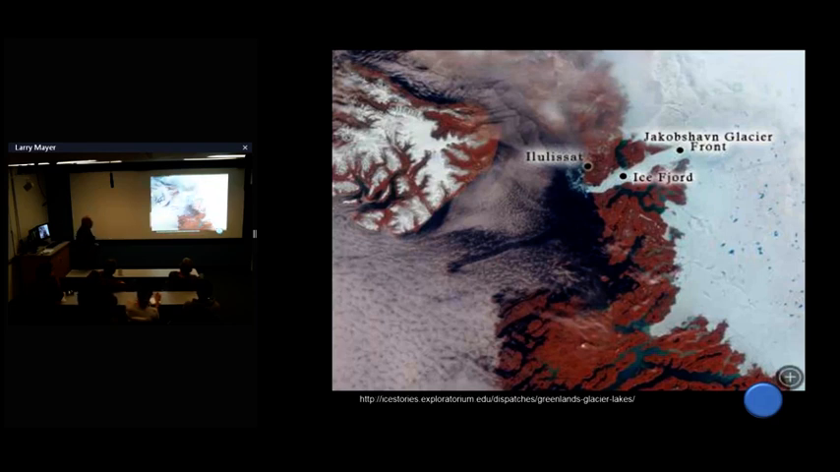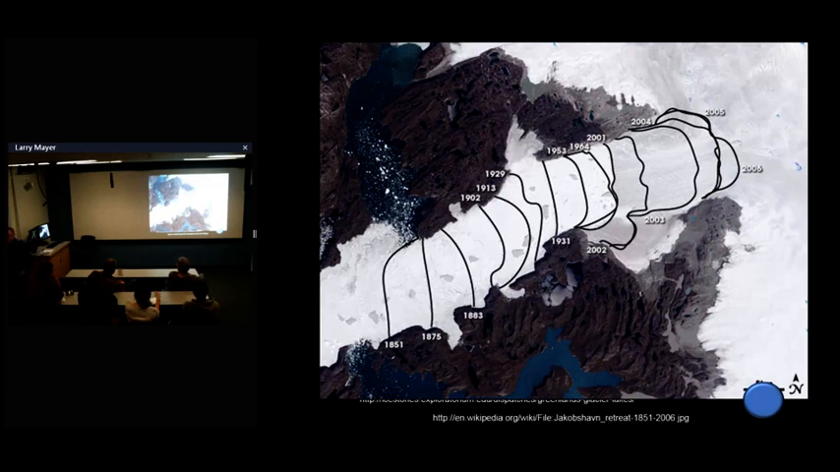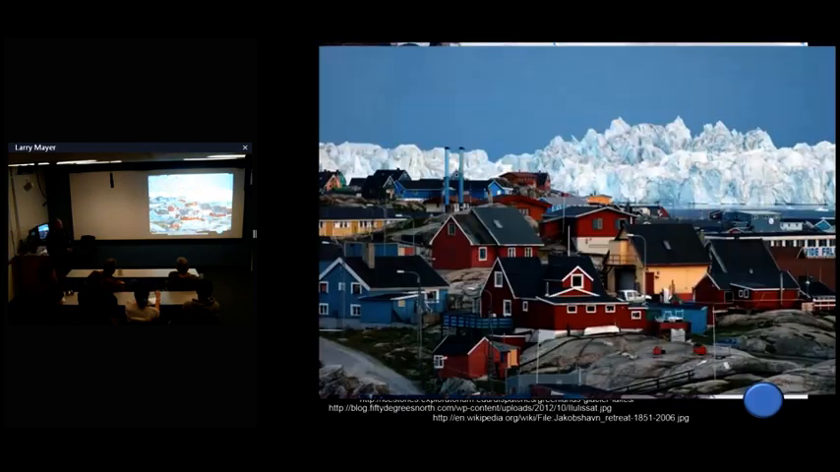If we look at the history in terms of the retreat of the ice shelf, we see there's been a phenomenal retreat of the ice shelf, and this is allowing almost direct input of the land-based icebergs coming from the land-based ice into the ocean, and it's a highway there. If you sit in Ilulissat, you can just watch these icebergs calving. You hear them, and they just come.